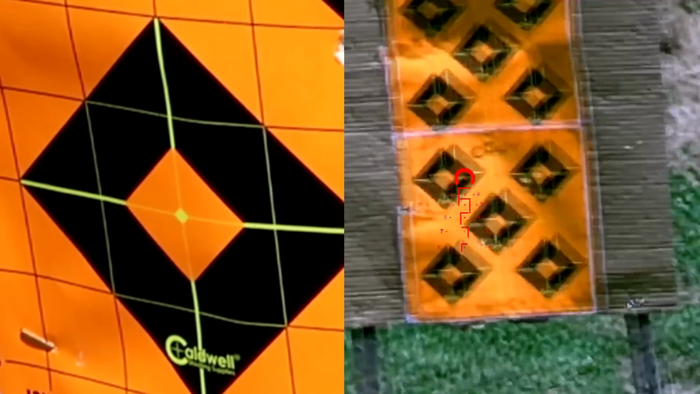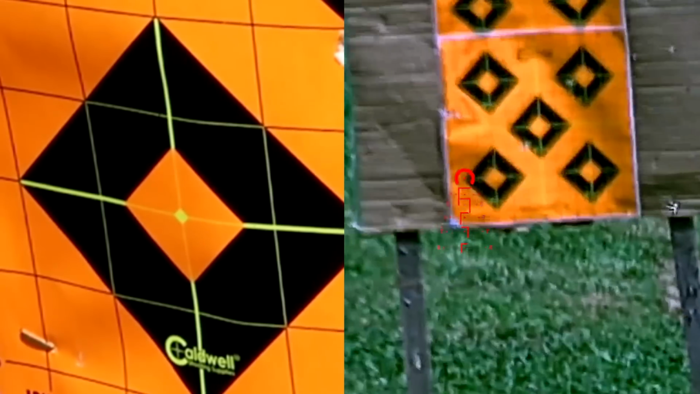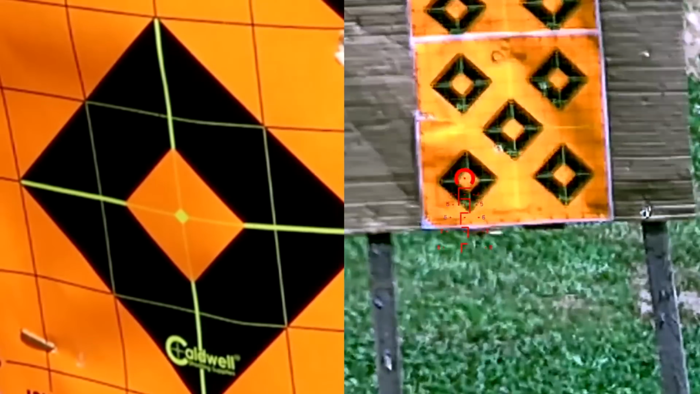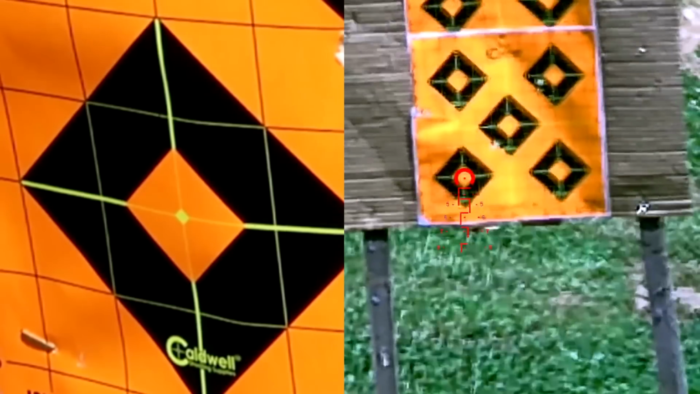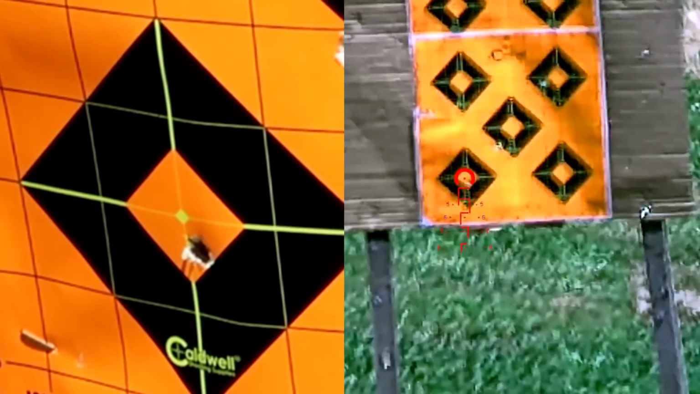Now, I'm gonna do bottom left target. Clean target, see where we're at. This ought to be right in there, y'all. Helps if we take the safety off. Oh yeah, we're in the orange of the bullseye.